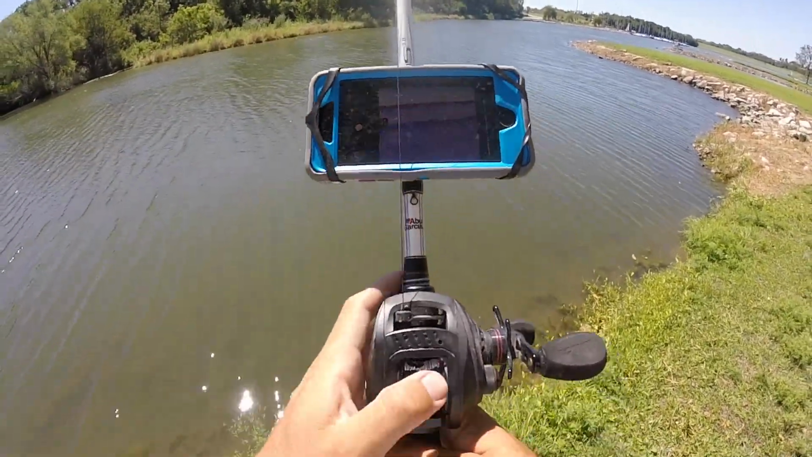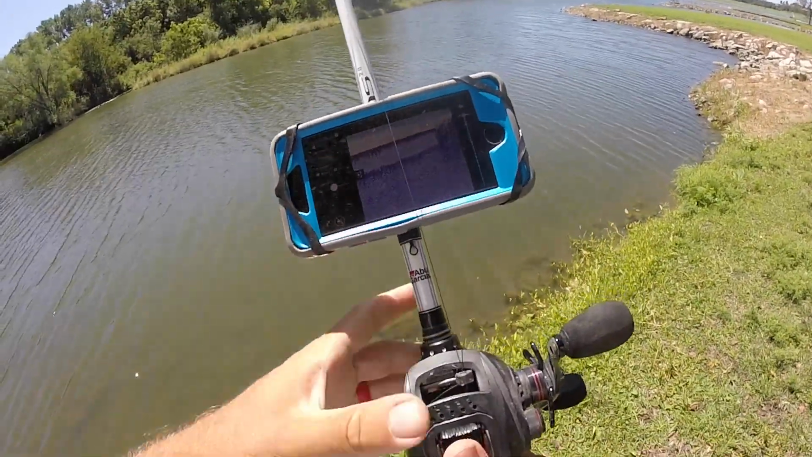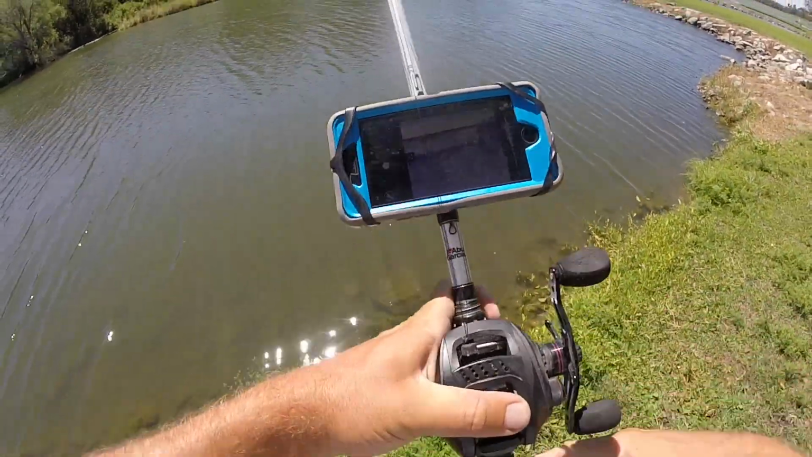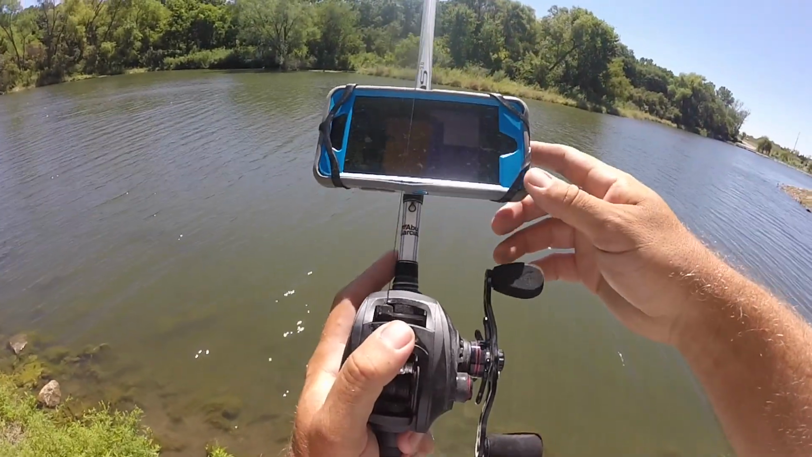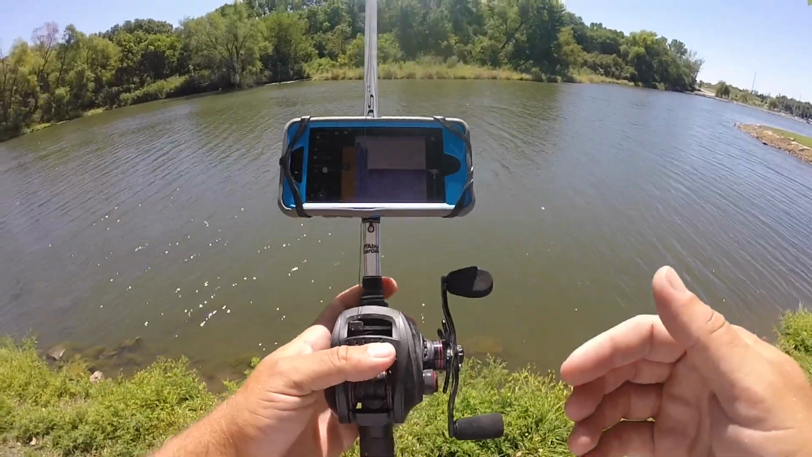And that kind of leads me to the next point. The grass and rock detection. You can really see really well on this when you find some grass and rock. All right, so I just made a long cast out there. We got the sensitivity right about medium. As you can see on here, it has about everything you'll ever need.